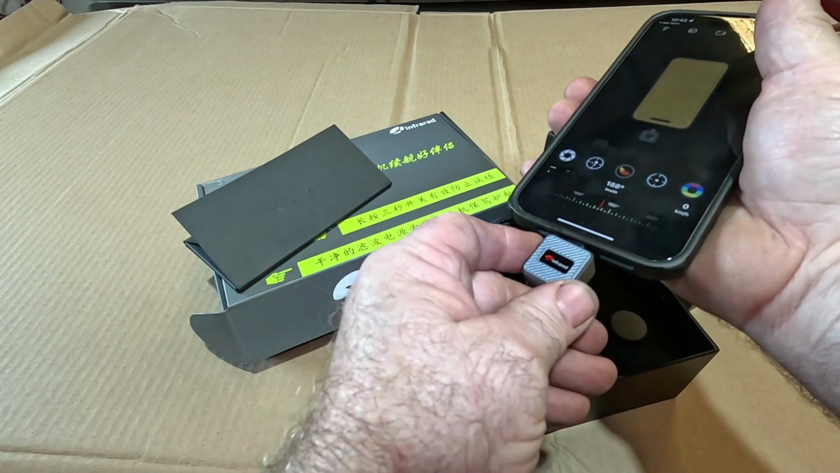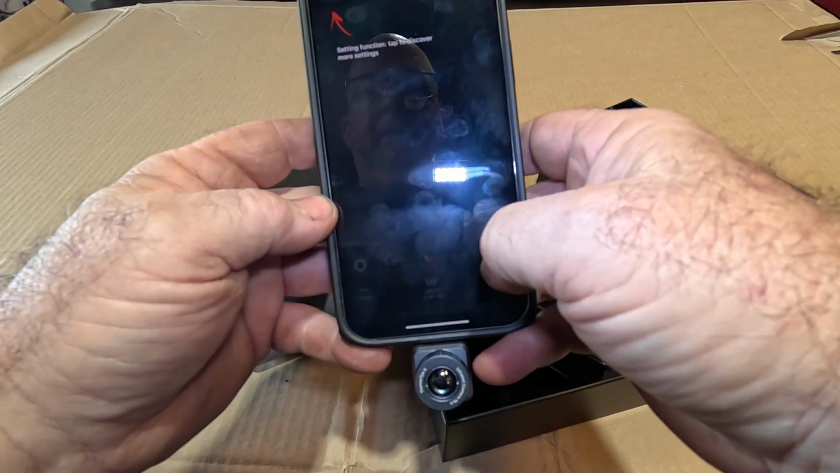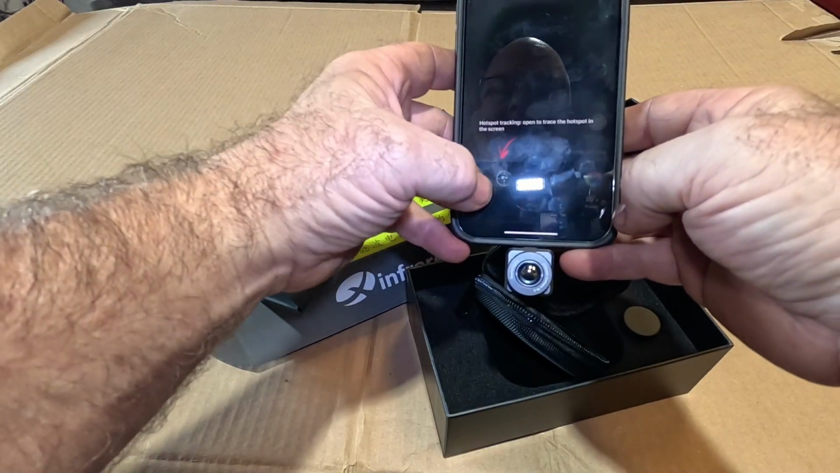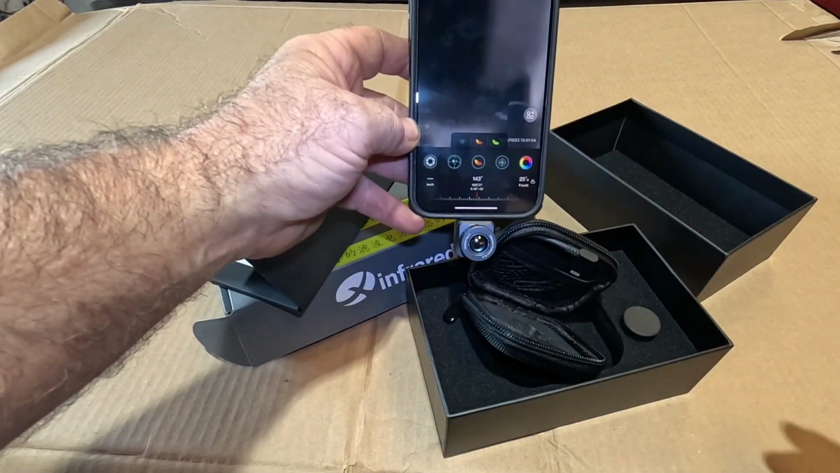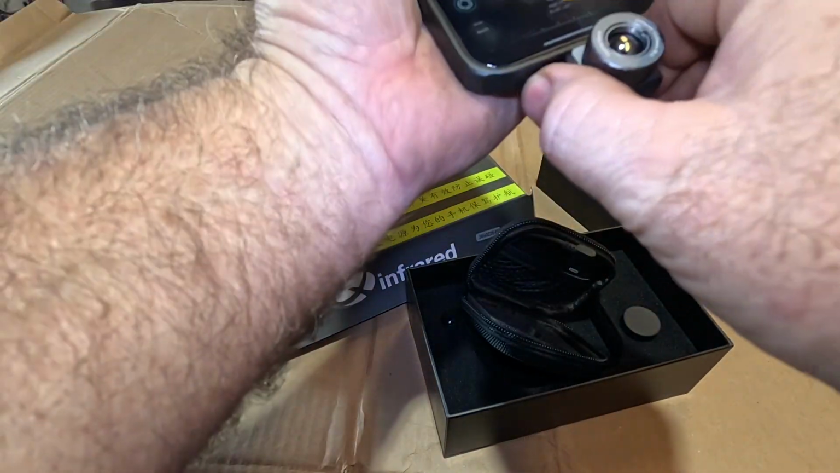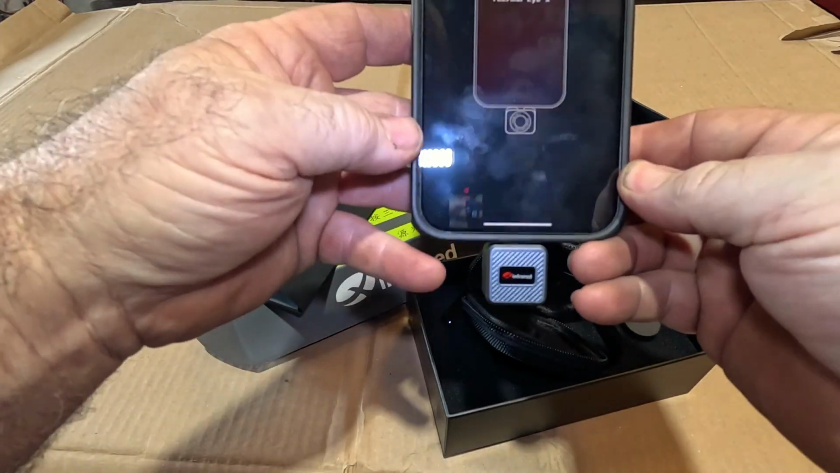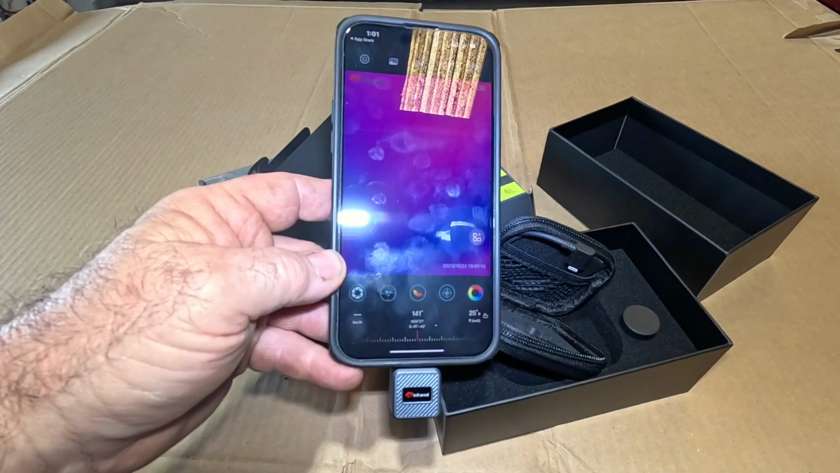So you put the app on your phone, then it kind of guides you through. I like to plug it in backwards. So I'm going to allow while I'm using the app. Now it's showing me how to run through all these things, what these buttons do. You can change it to color. I got the camera facing the other way. Let me see here. I'll turn this camera around. It should reconnect.